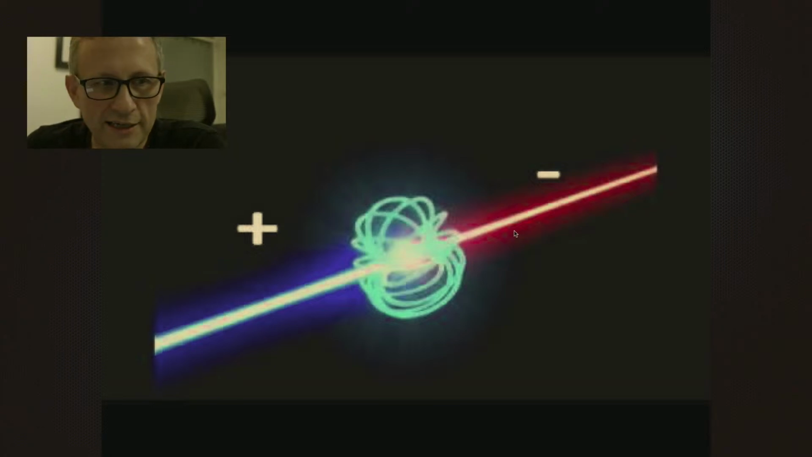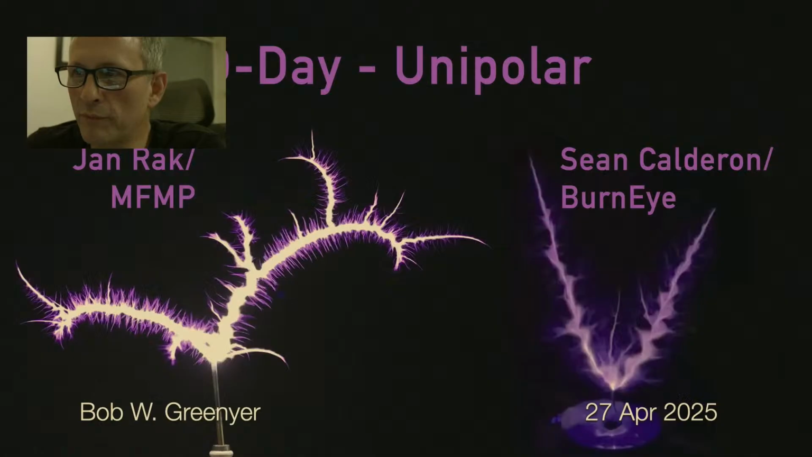But what I do believe is interesting here is that negative particles are coming out one way, and positive particles are coming out the other way. Negative particles coming out one way and positive particles coming out the other way. And so this gave me an idea for what might be causing this.